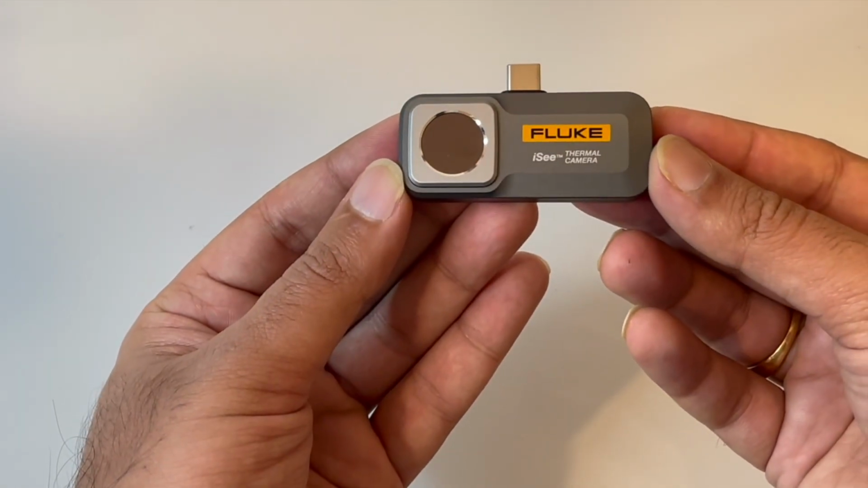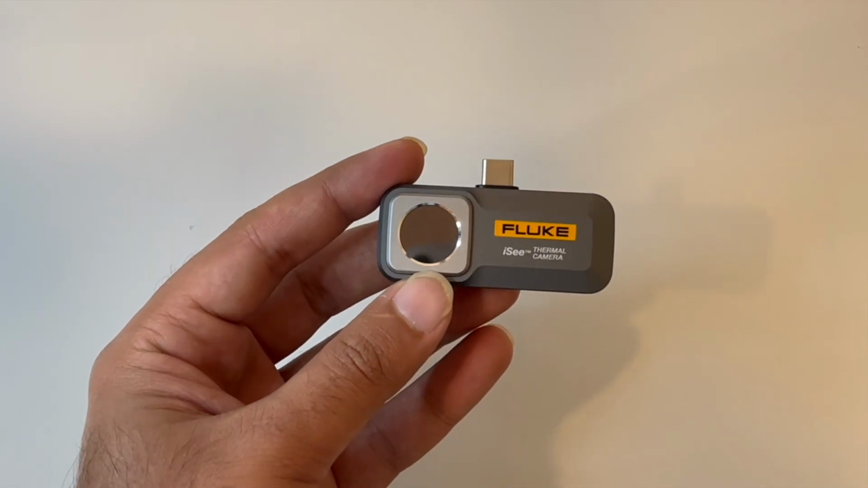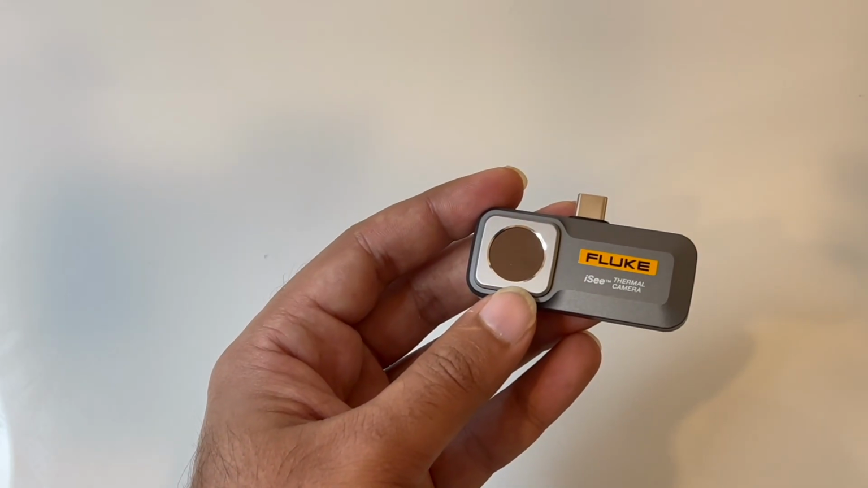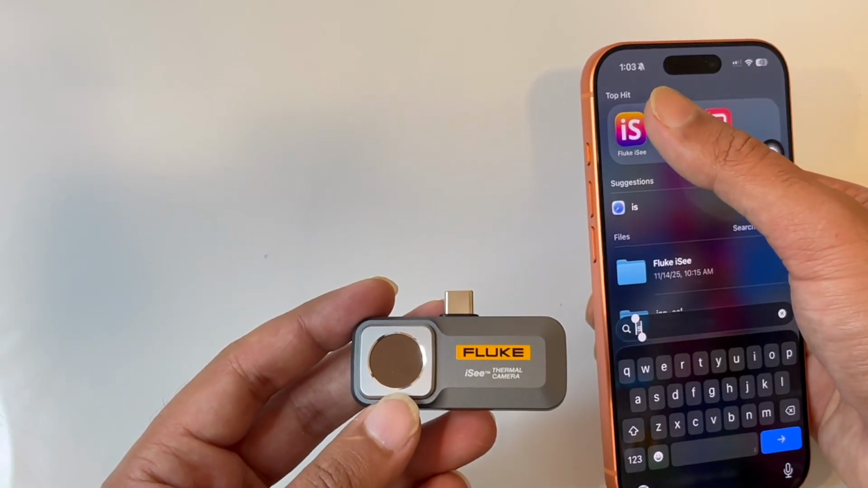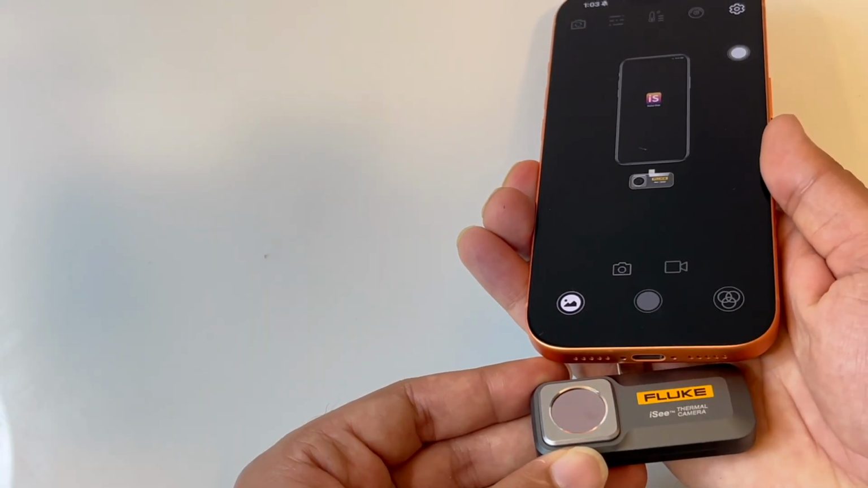So now this is the device itself. Here you have the thermal camera right here. This is the USB-C, and then it plugs onto your phone. On your phone, what you need is an application called iSee. You need to download this from the Play Store. It's available on the Play Store or Android Store or Google Store. Open this application right here and then plug the device to your phone.